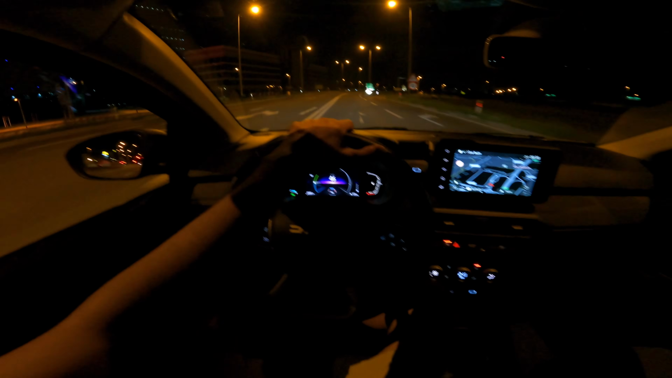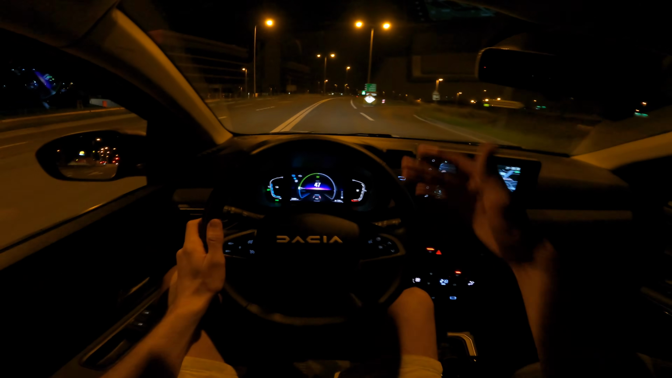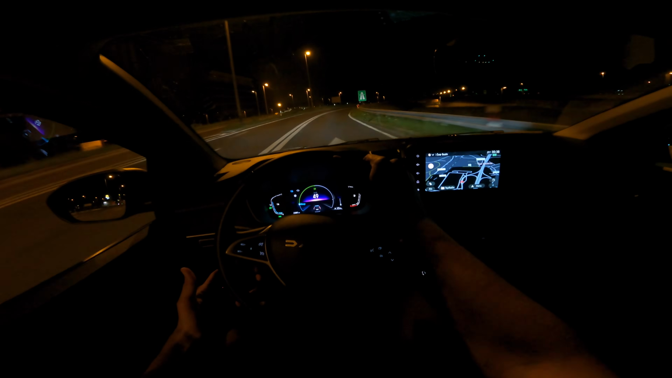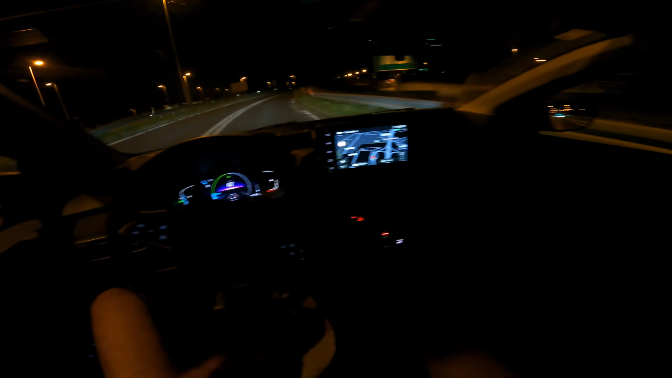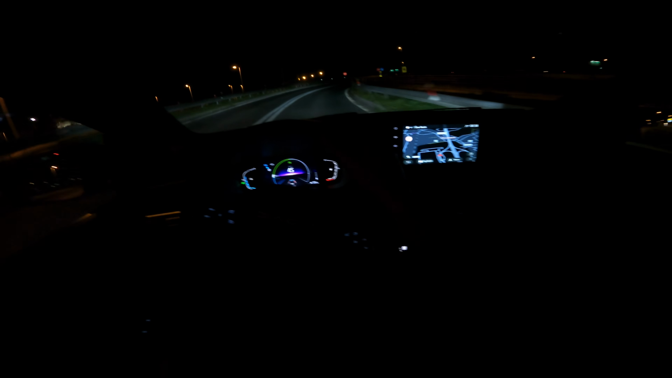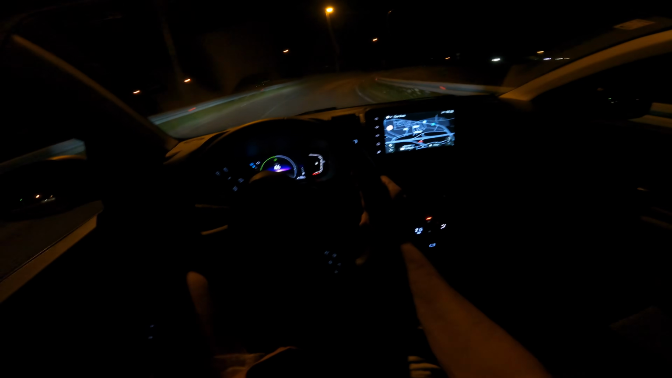When you touch the seats they really feel okay, but when you're sitting longer in them, you just get tired. These seats look the same as in a Renault Clio, and I didn't feel that tired there. It's mostly, for me, the lack of lumbar support, perhaps.